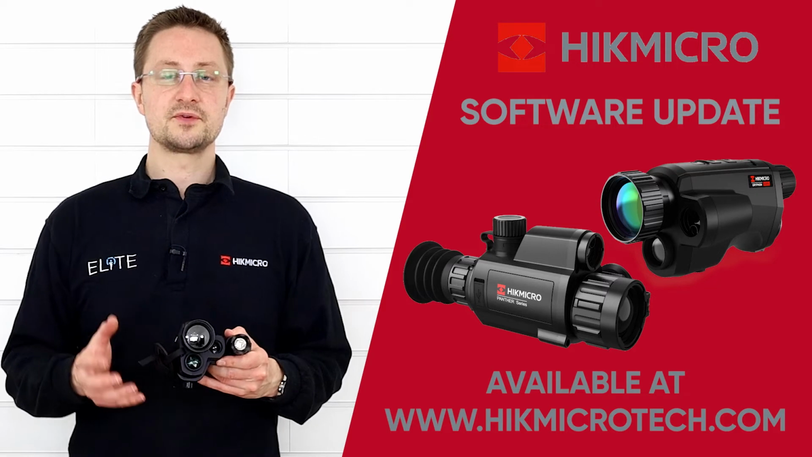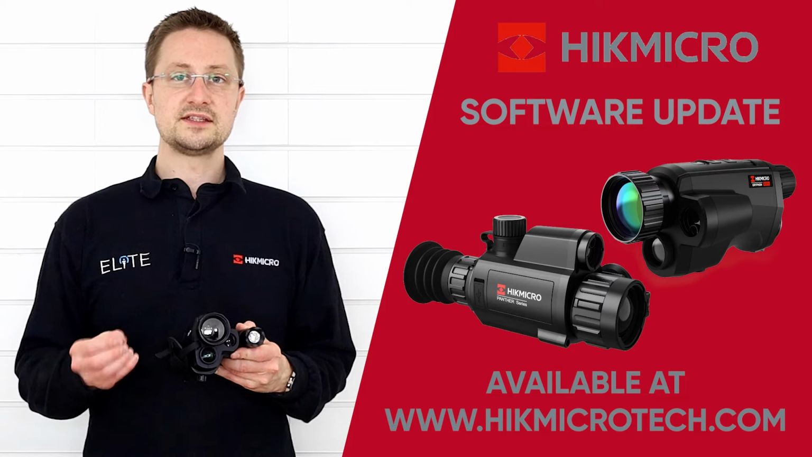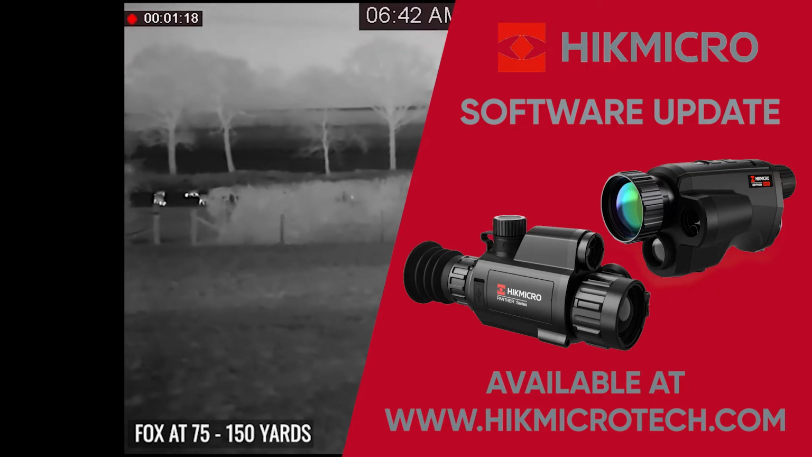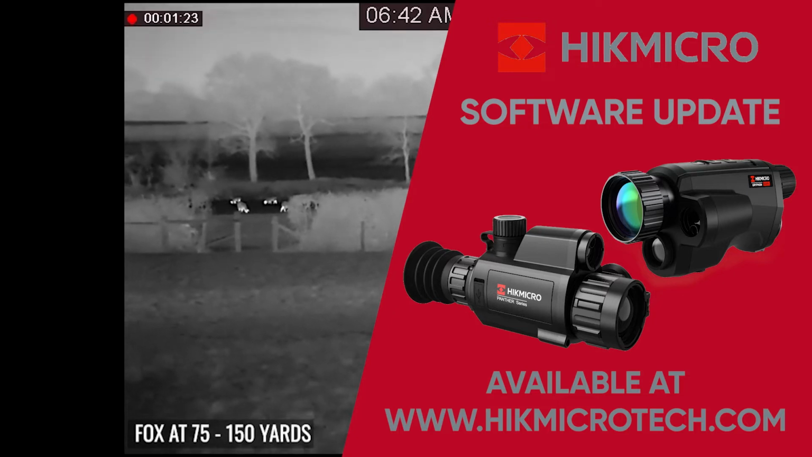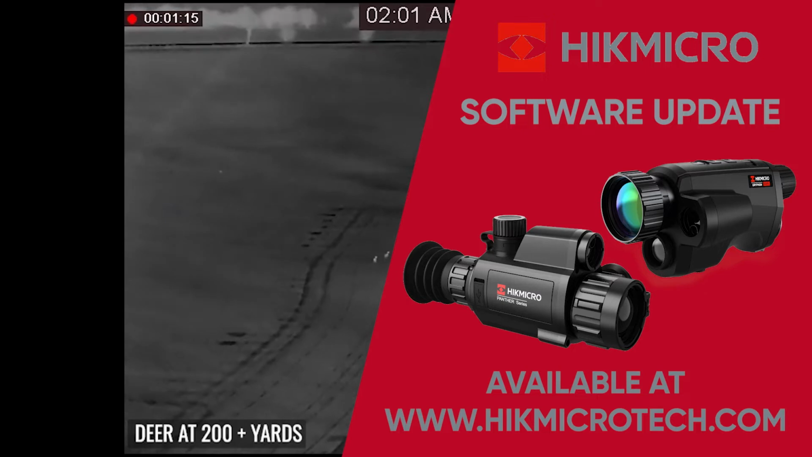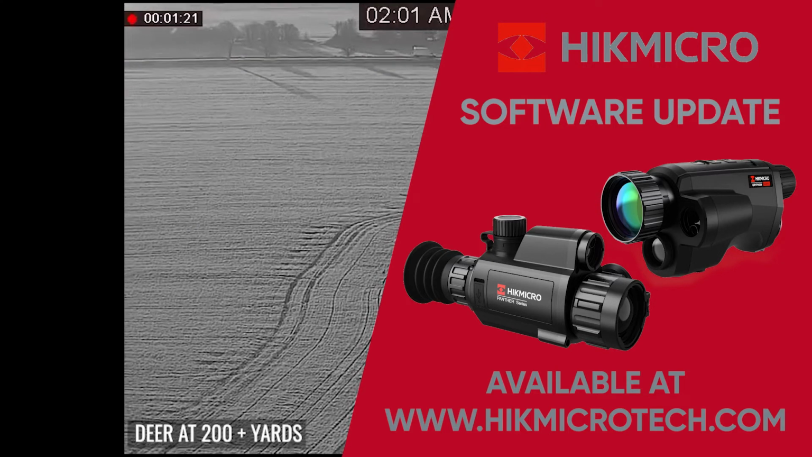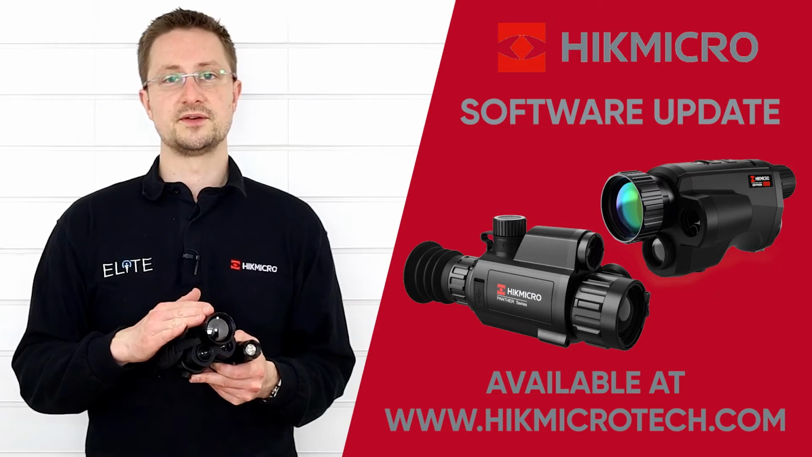HIKMICRO have also upgraded the algorithm for the fusion image, so you now see a more detailed image when you're using that colour palette. As with all the Gryphons, you get an option of 6 colour palettes in total. So we've got the 4 thermal channels: black hot, white hot, fusion, which is the multicolour option, and red hot. We add on top of that the optical channel, so that's just using this camera, either in daylight or in night vision mode. Or we've got that fusion option, which takes the detail from the optical camera and overlays it back into the thermal channel.